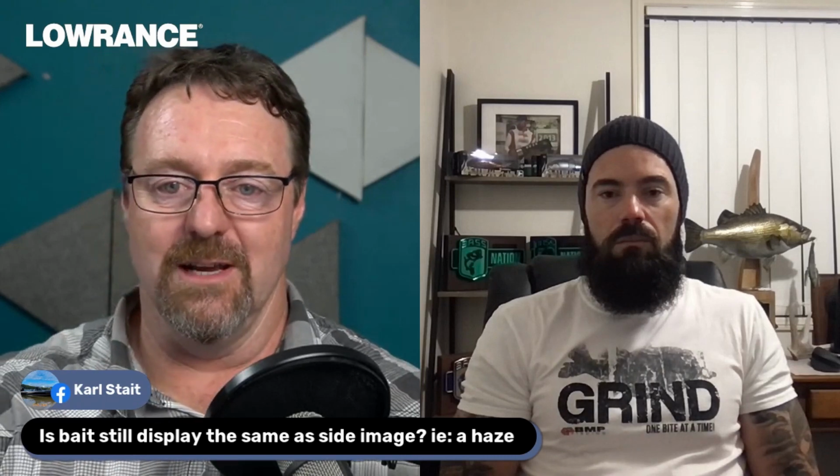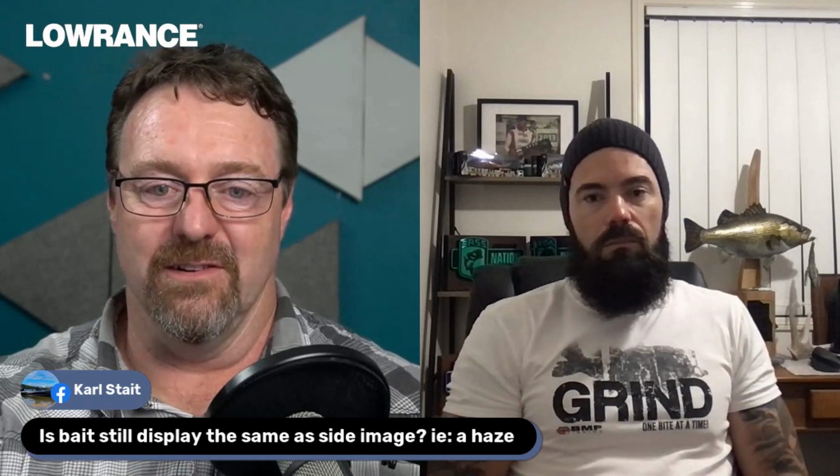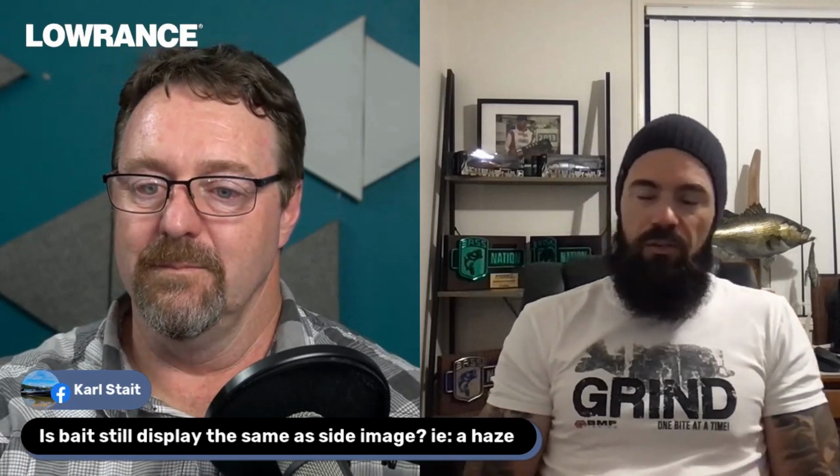In other words, does it come up as a kind of hazy cloud on the active target, same as it does on side scan? Not really. It depends on the size of the bait. We've seen bony bream that are really tiny, and you can literally see them swimming around. You can see them change shapes, and you can see the single fish, and then they'll come straight across the front of your transducer and show up like they're casting massive shadows. So the target separation on it is ridiculous. I can cast a little lure like this, and at 60 feet away, I can see it coming back.